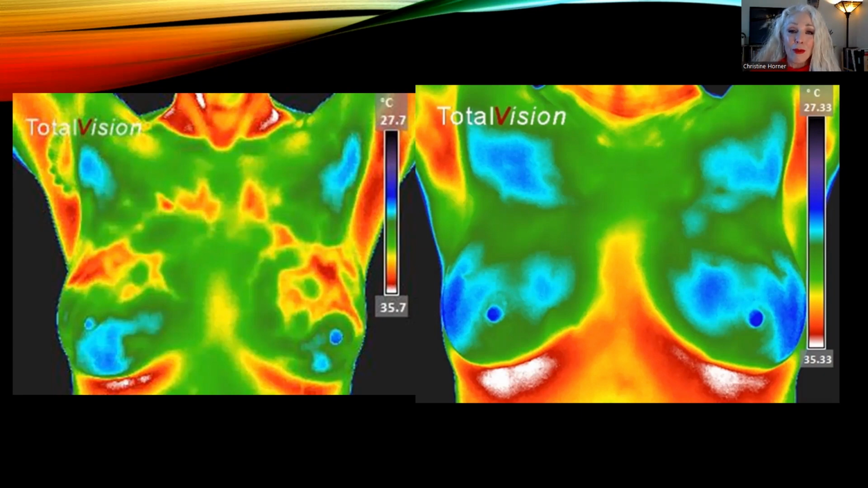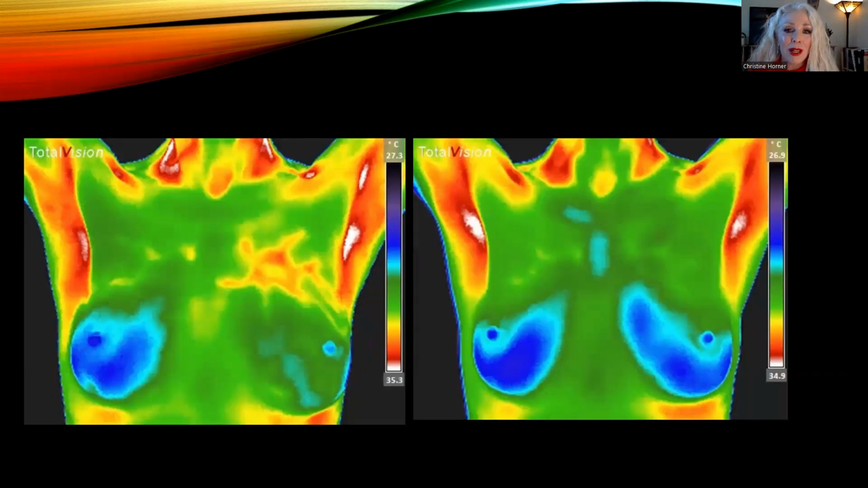And again, being able to monitor breast health, jump in there whenever we see any imbalances, and get those things to reverse. So this gives you incredible power over your health, and allows us to really monitor things.